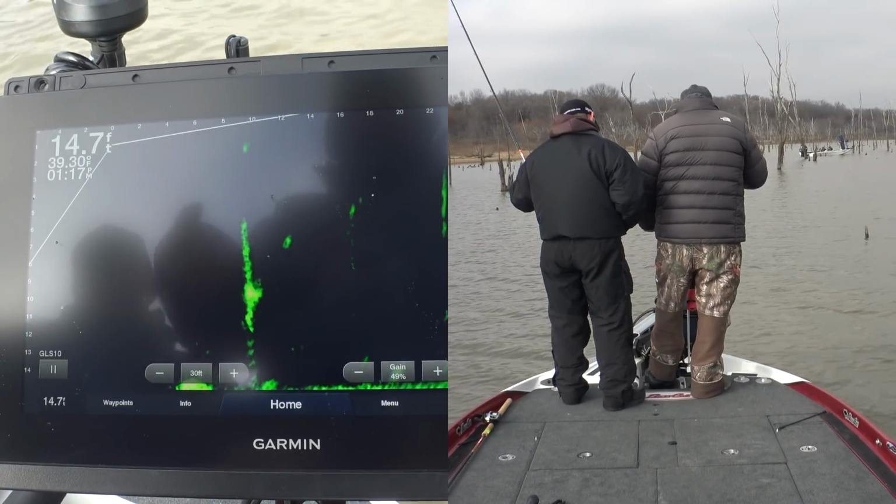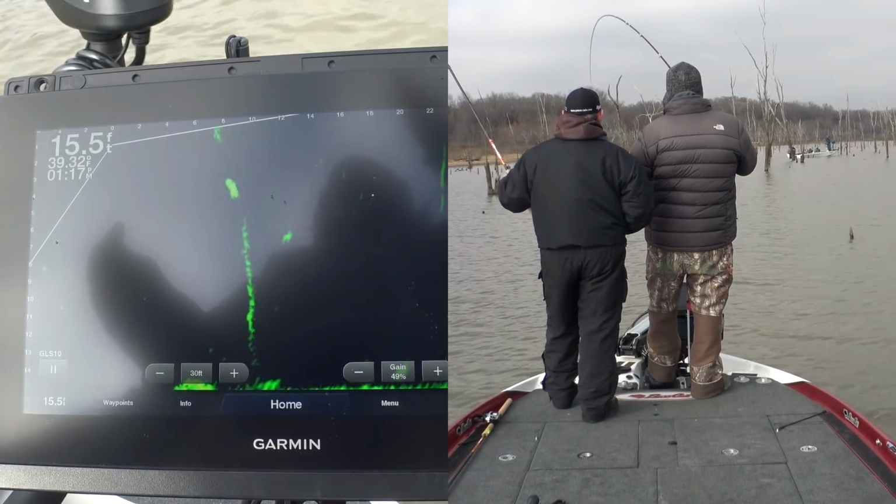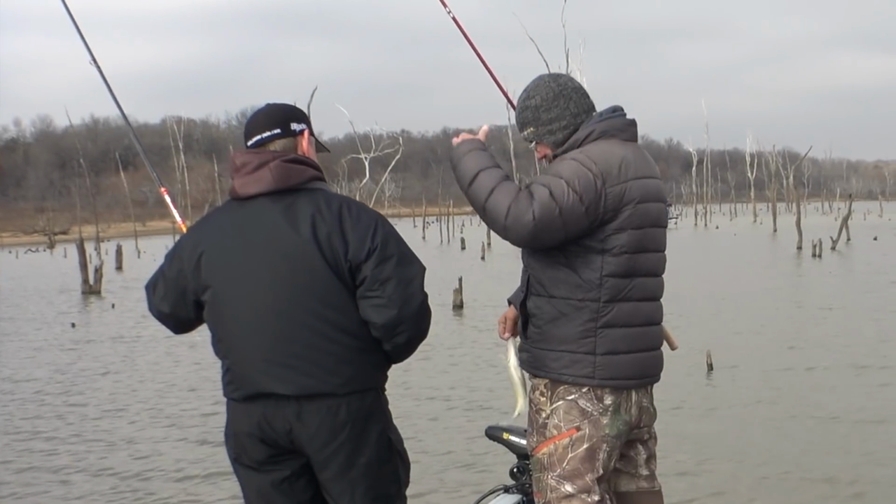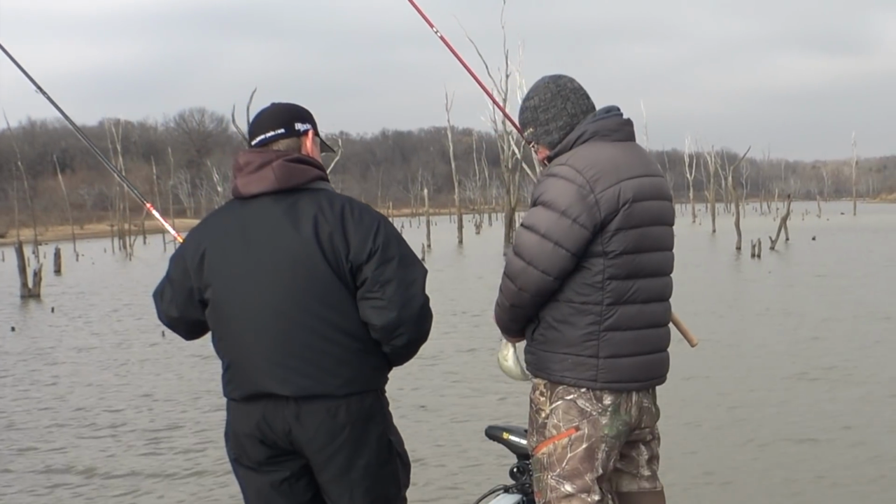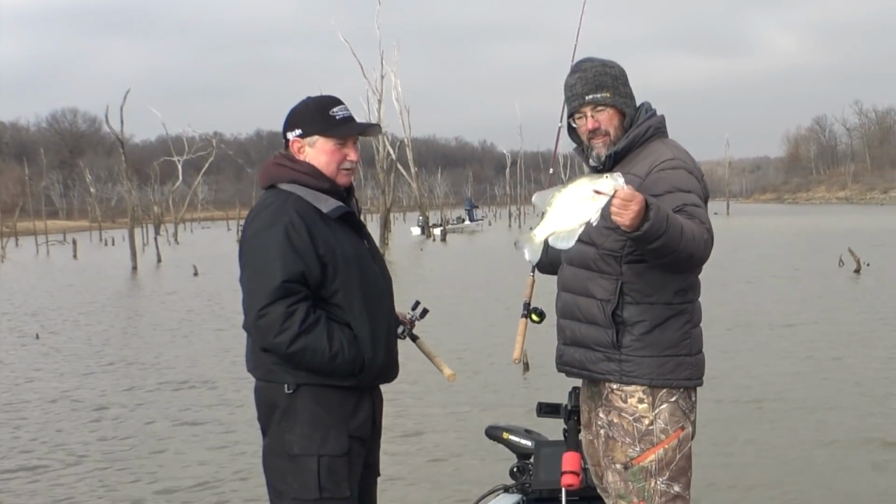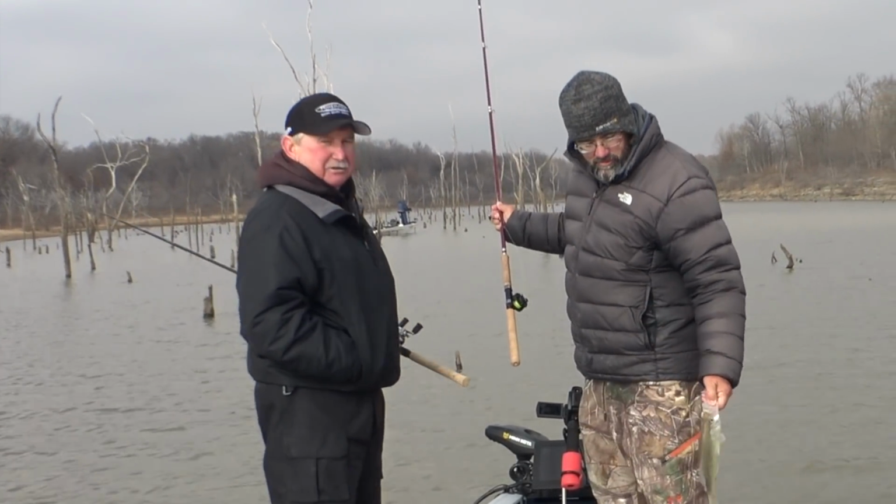There he comes. Come on. There he is. A 1-pounder or better. Oh yeah, that's a decent fish. Close to a pound. Yeah, not a bad one. Like I said, you catch these all day long on Truman. It's a nice lake. Well, folks, it's 1:17.